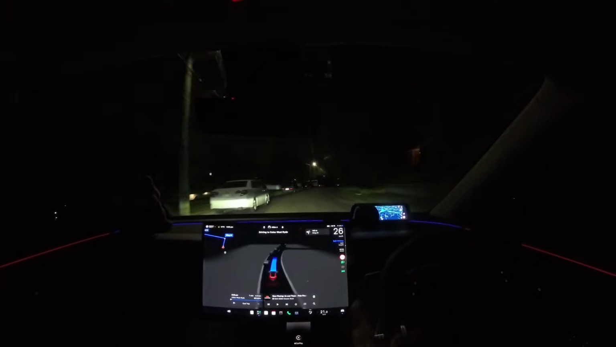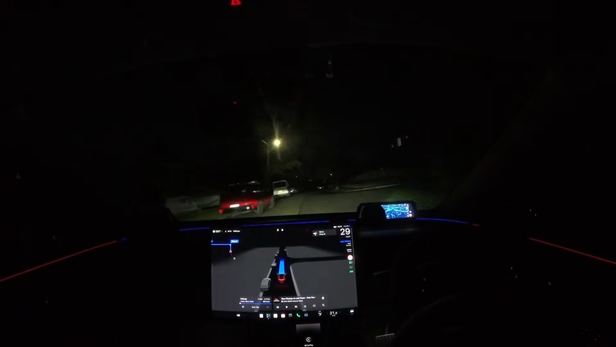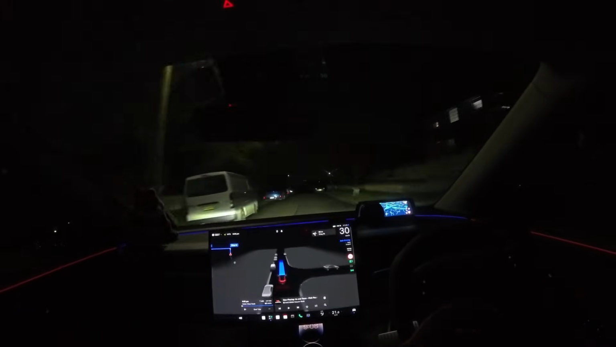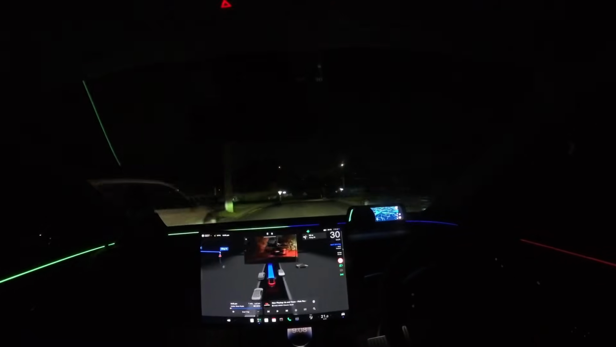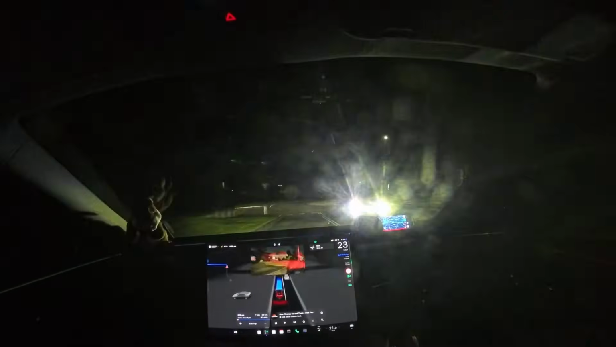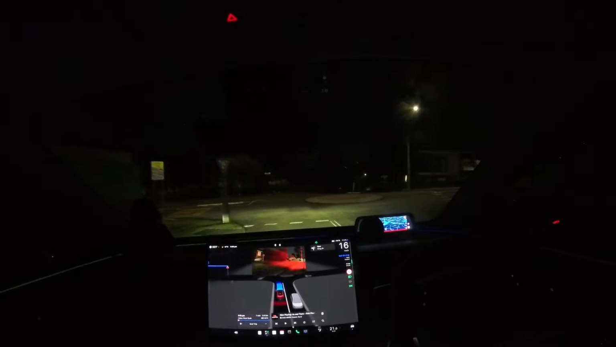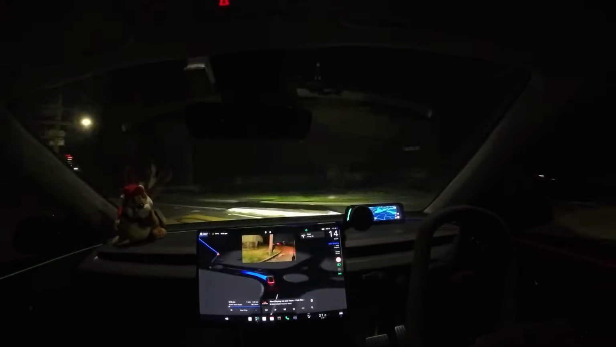Also, one of the things that you noticed, I haven't turned on self-drive, so this is the first time I've done it. The default speed profile, now I think I mentioned it in the last video, and we never got speed profiles in V13 in Australia. In America, I believe you did, and also if you were in Europe and you had V13, speed profiles were added in.